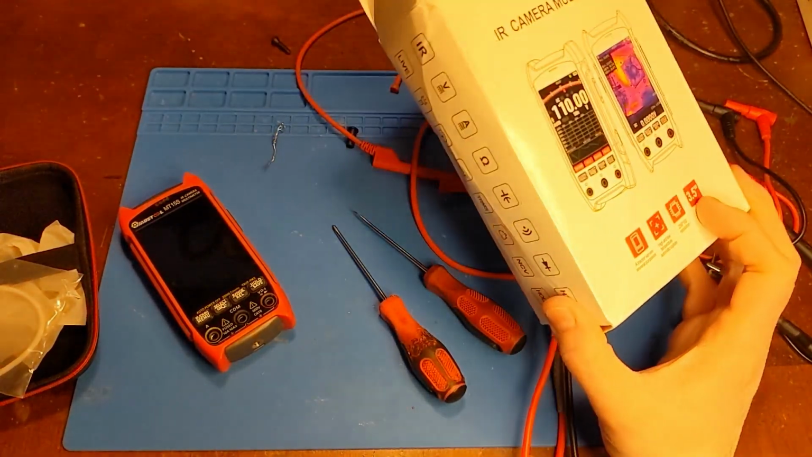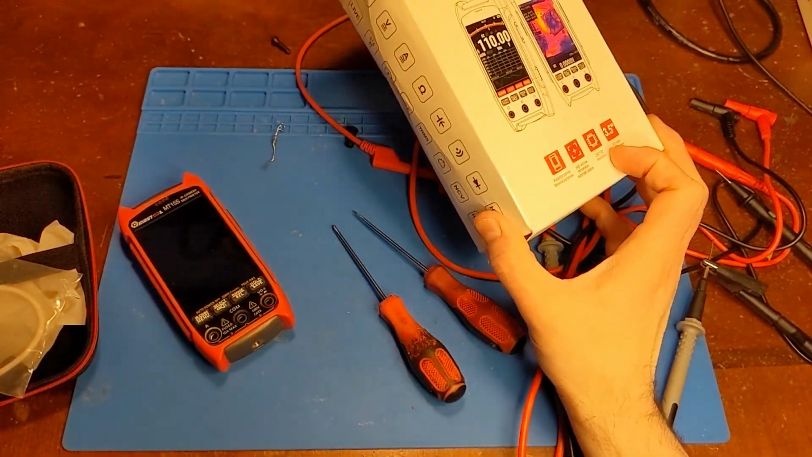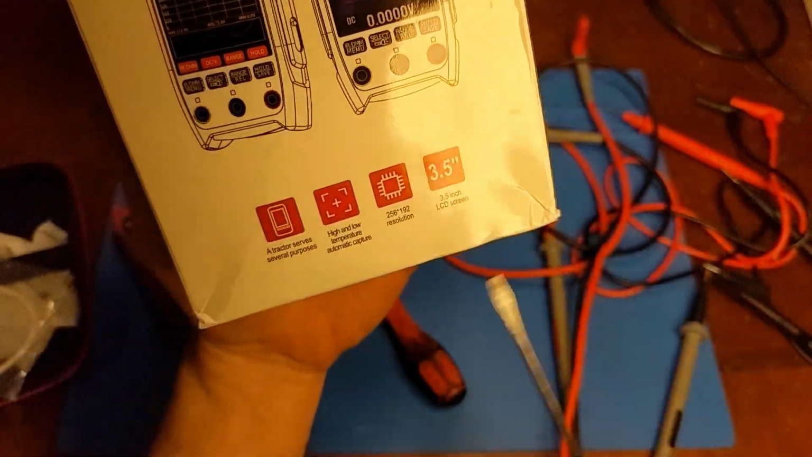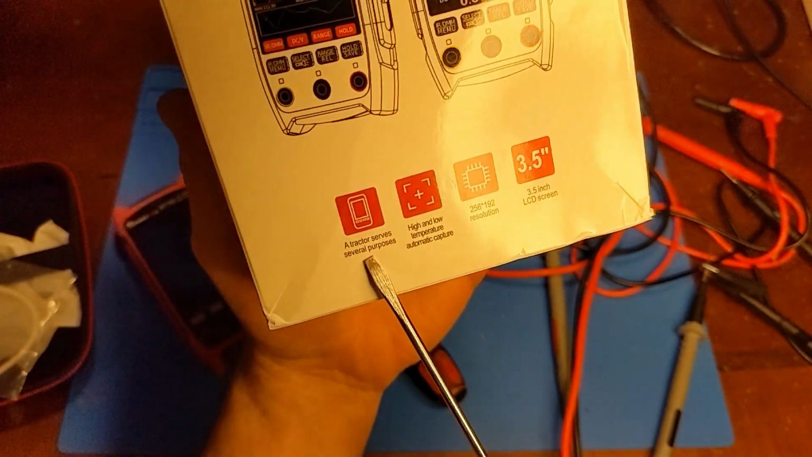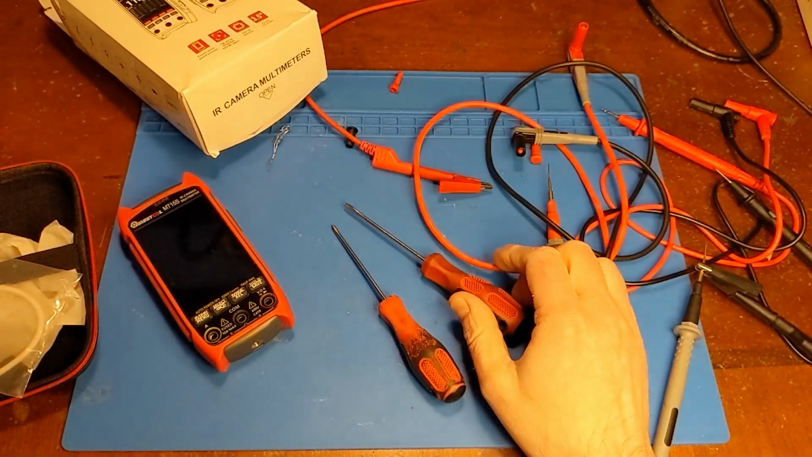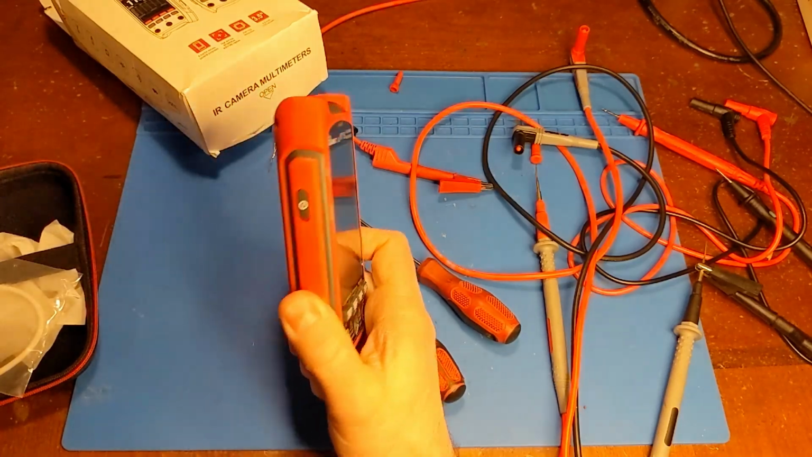When it comes to Chinese tools, I usually try to set my expectations accordingly. I mean, a tractor serves several purposes. It's right there on the box, so you know. But this little unit surprised me.